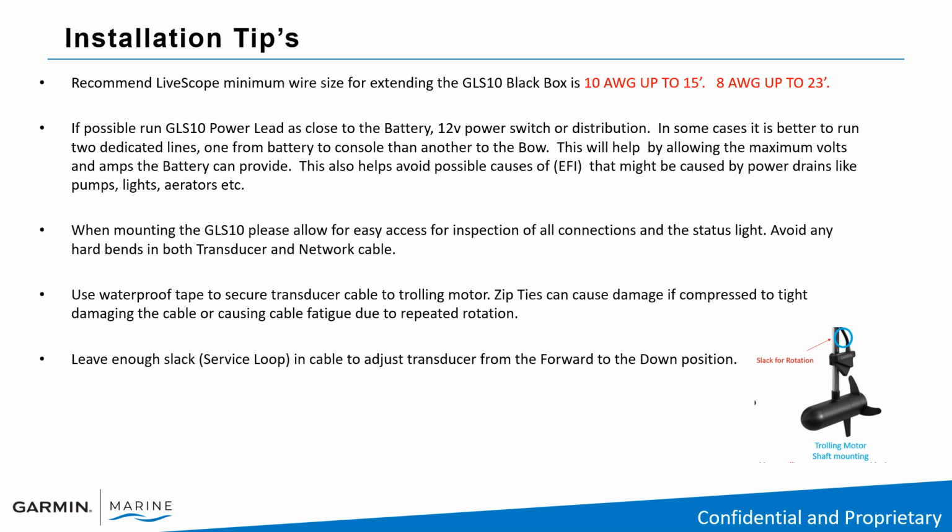It's 12-volt power switch or a distribution panel as possible. We want good, clean power going through the wires to the LiveScope system. In some cases, it's better to run 2 dedicated lines, one from the battery to the console and then another to the bow. This will help by allowing the maximum voltage and amps the battery can provide. This also helps avoid possible causes of EFI, and EFI causes interference in the LiveScope system.